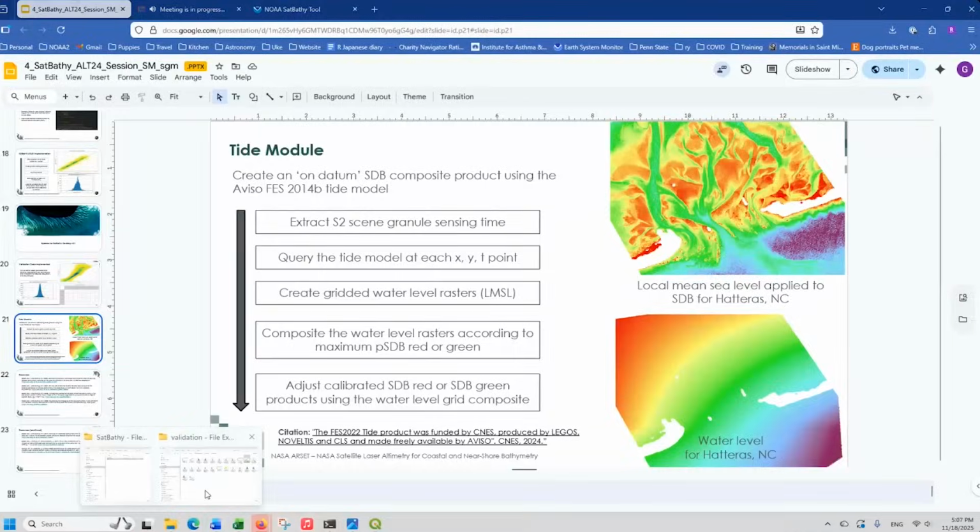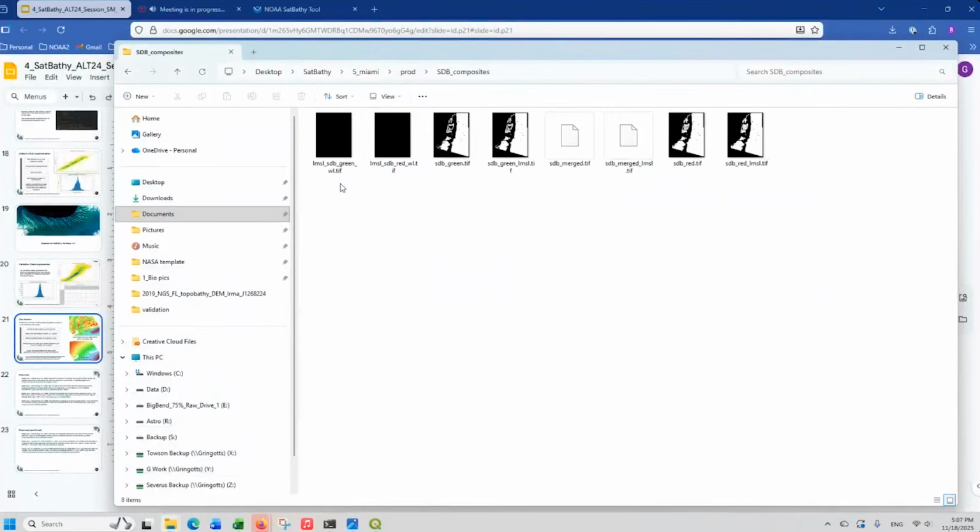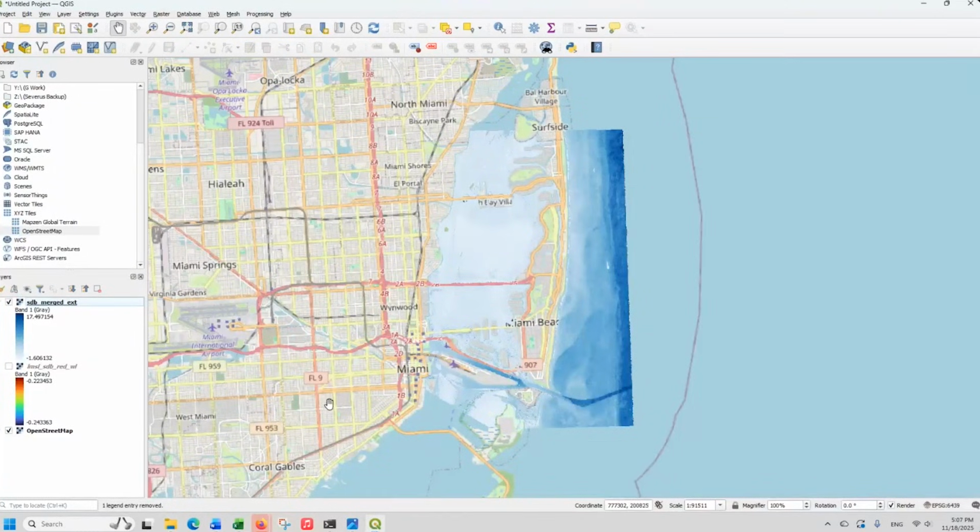So going back to where everything is, if you want to access that, it's in the SDB composites folder. If you see the local mean sea level at the beginning of the TIF and the water level, I have that already up along with the final project SDB merged.